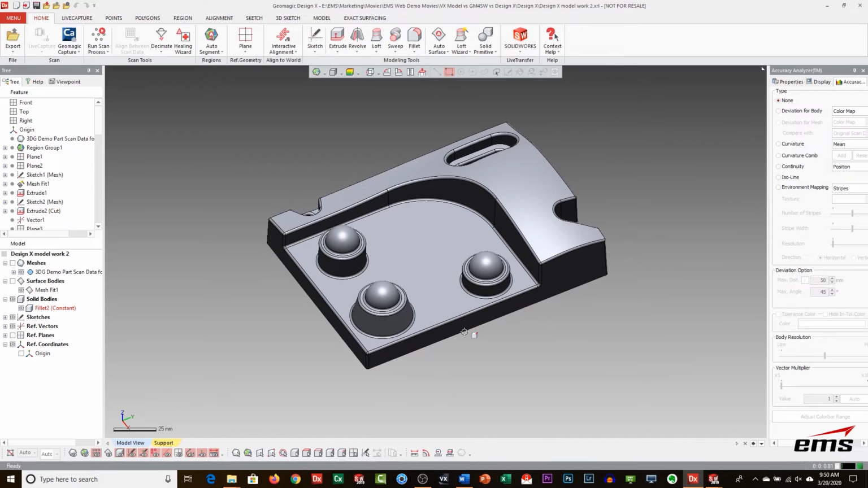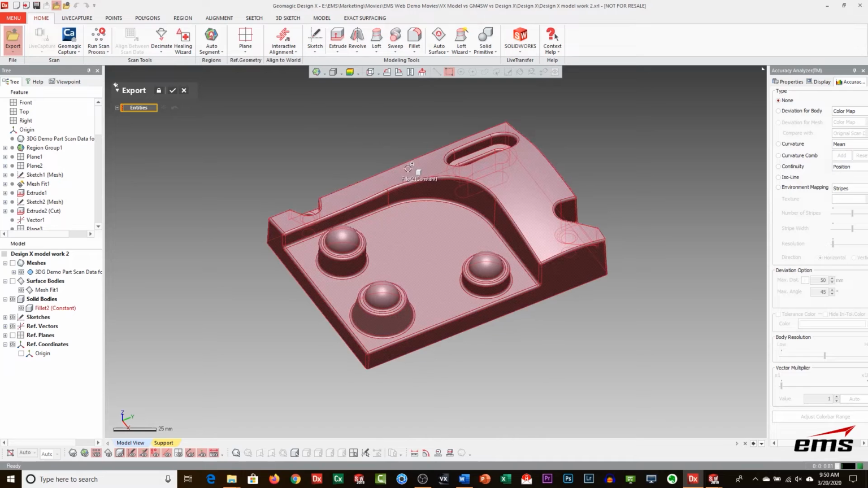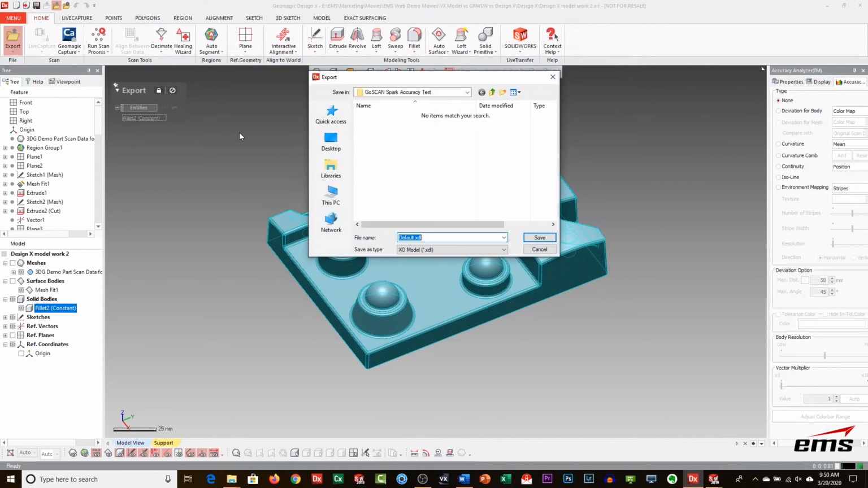Now we're done. Now let's say we want to go to downstream applications like CNC machining or something else. We can come in here and click export. We can pick our solid body, and then we can output neutral CAD formats: IGES, STEP, Parasolid, even CATIA in a native CATIA format. So we can do that.